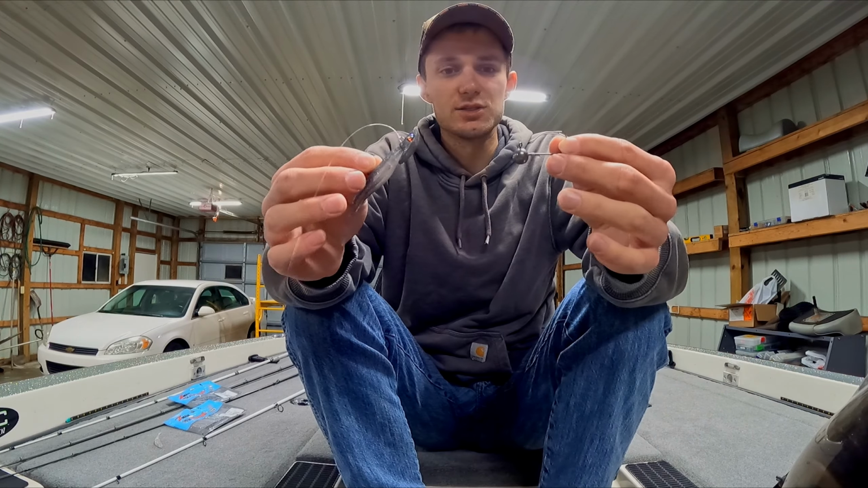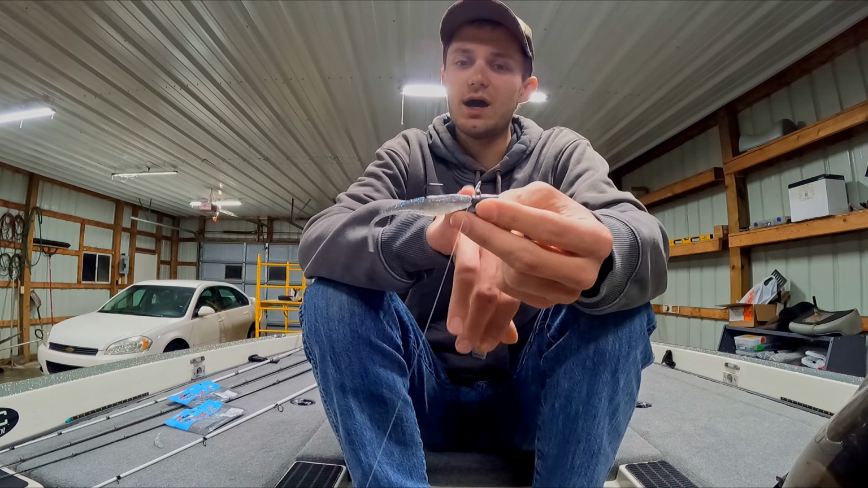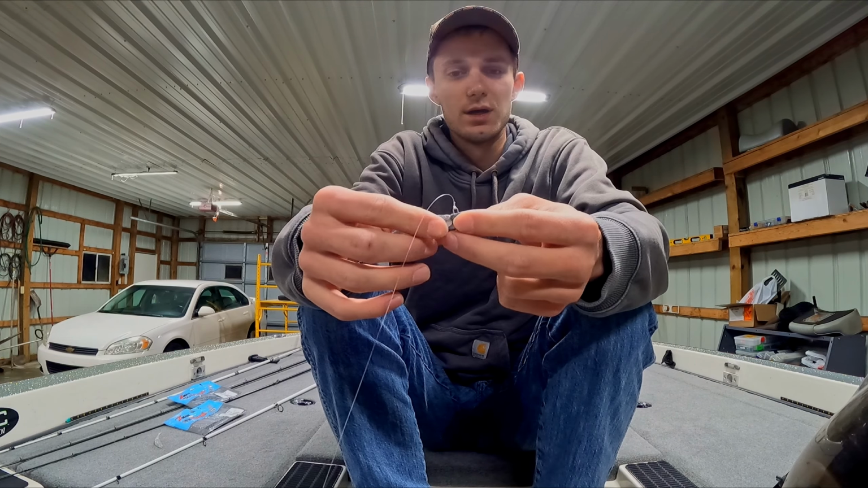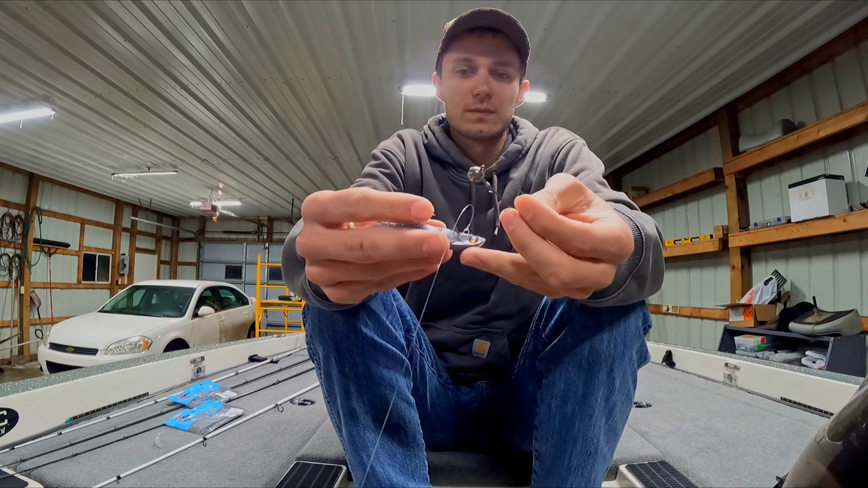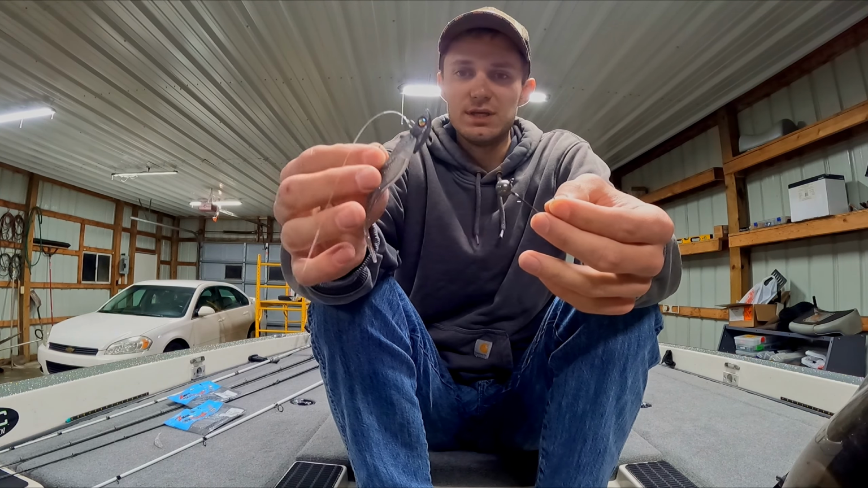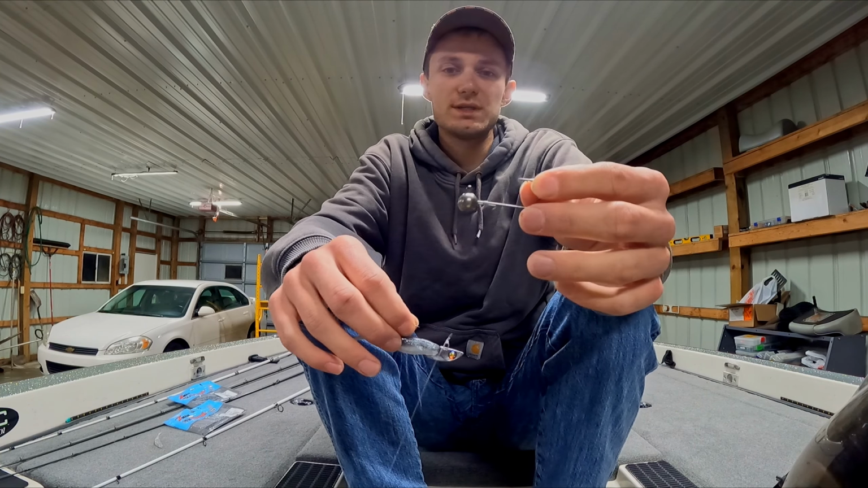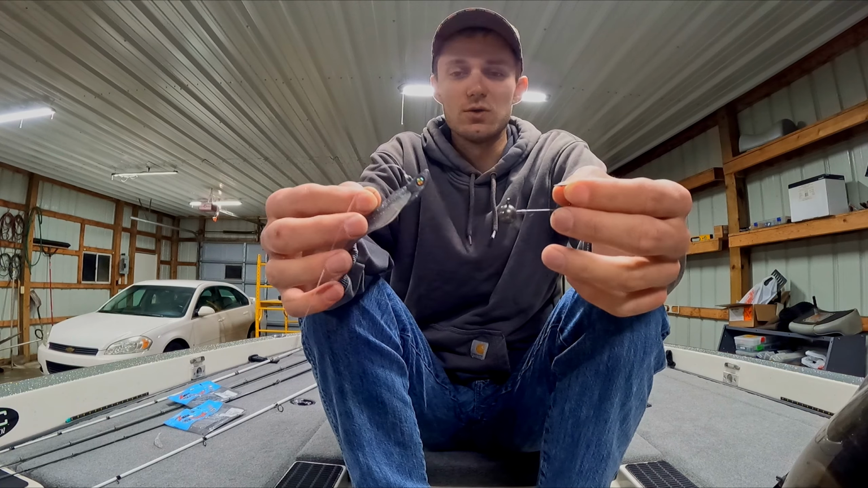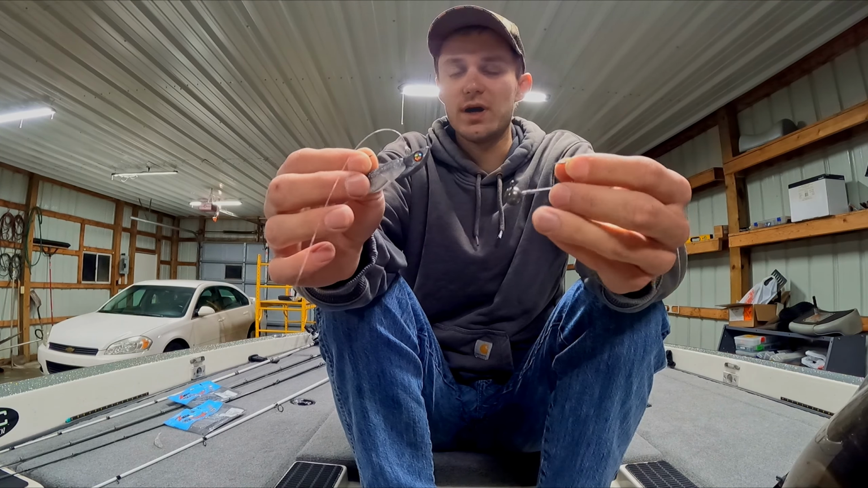So one thing that I think is super important is the type of jig head that you use. Of course, like I mentioned earlier, the line tie has to be 90 degrees. But these are the two that I really like, and I'll tell you why. This is the original Damiki rig from Damiki. And this is a Queen Tackle tungsten jig head. These jig heads have good profiles with the baits.